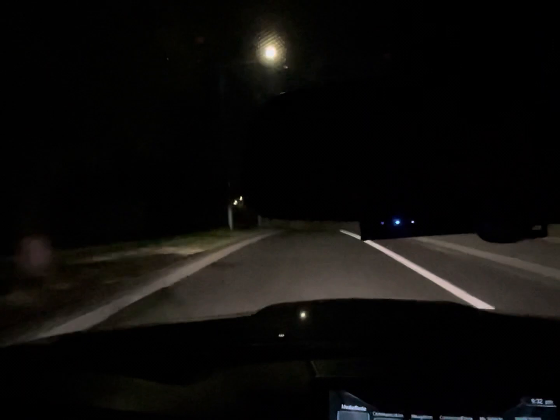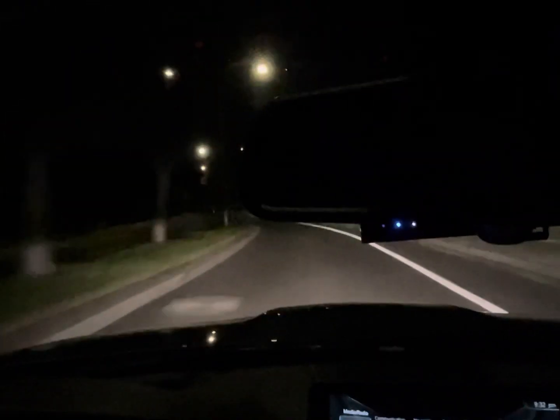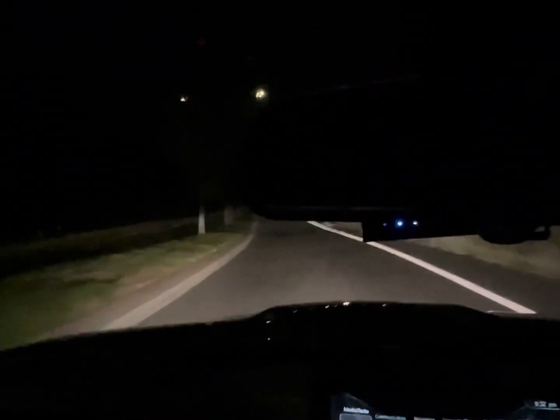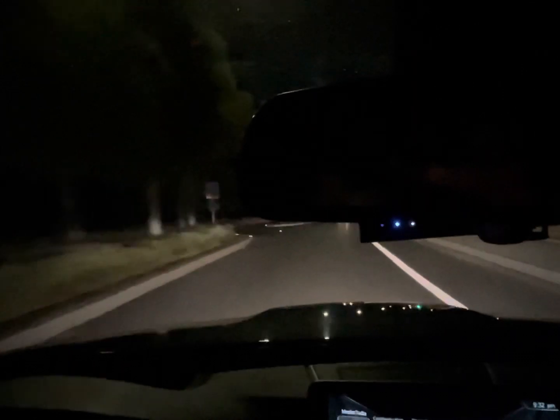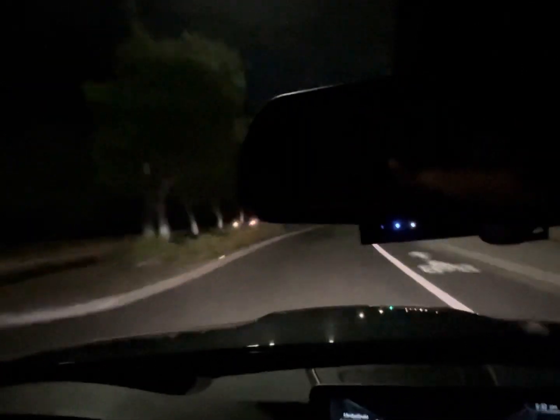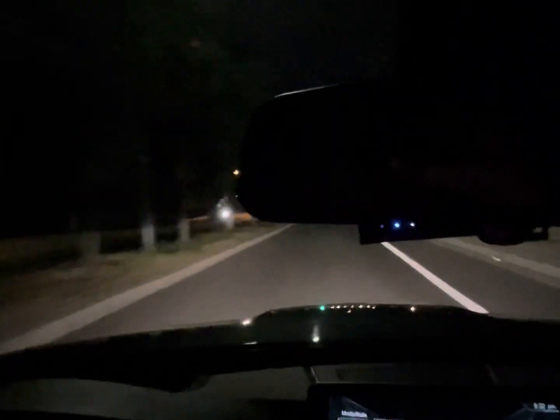So if you are thinking about buying an M3, this is a 2017 M3 that I bought with about 37,000 miles. Got a good deal on it. Will the value go up on it? I don't know. Who knows? This thing may become a classic one day. But if you ask me, this is like the modern day Toyota Supra.